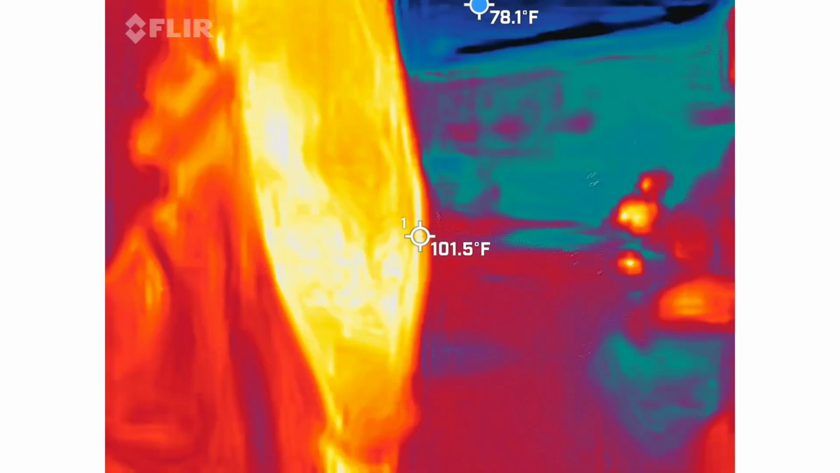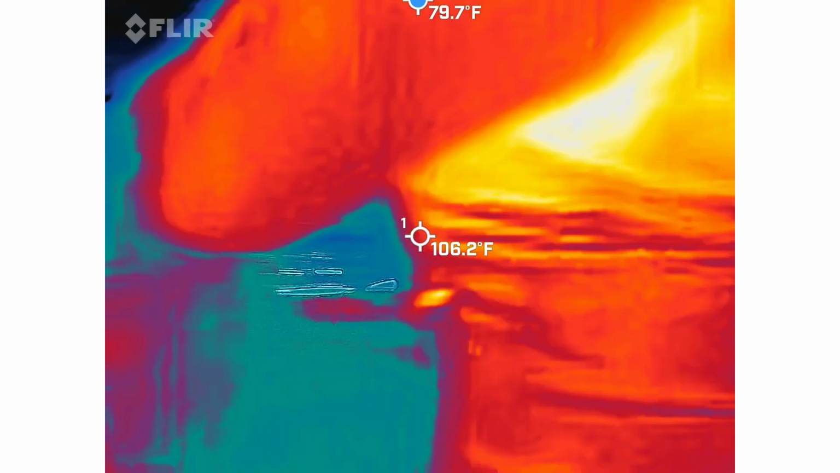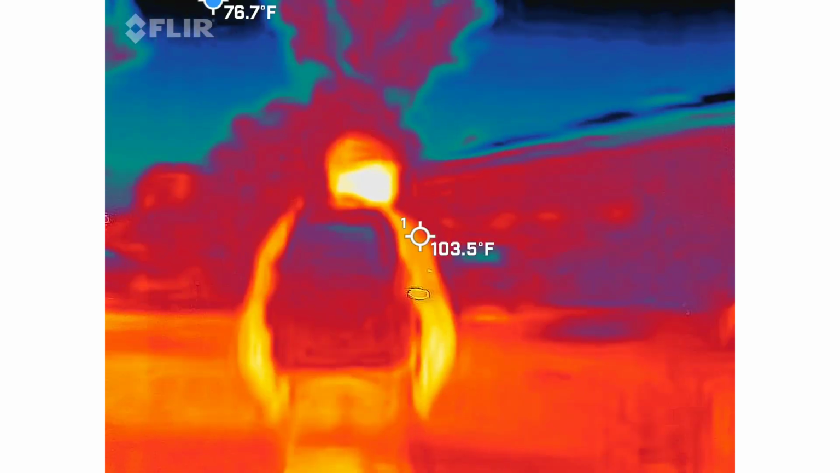So should I just turn this off and then start it at each location? No, just leave it on? You can leave it on for a while. That one has been fantastic. Unlike the thermal imaging camera, that one likes to lose footage. Okay.